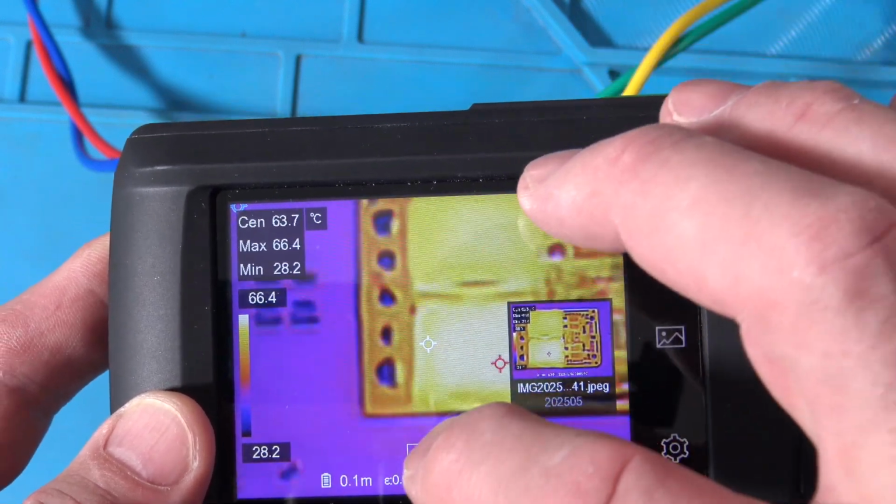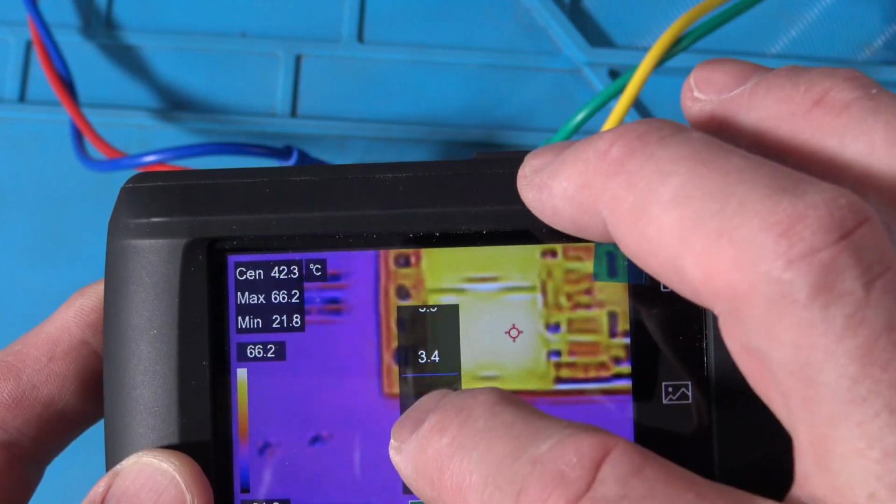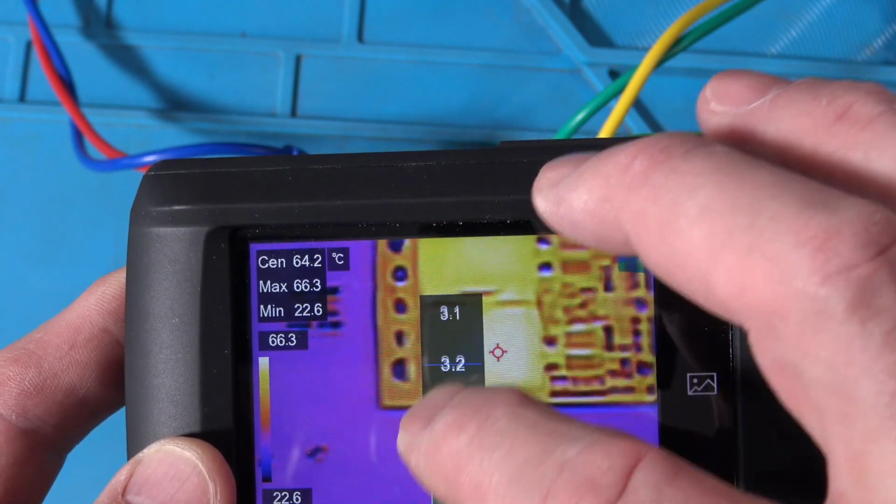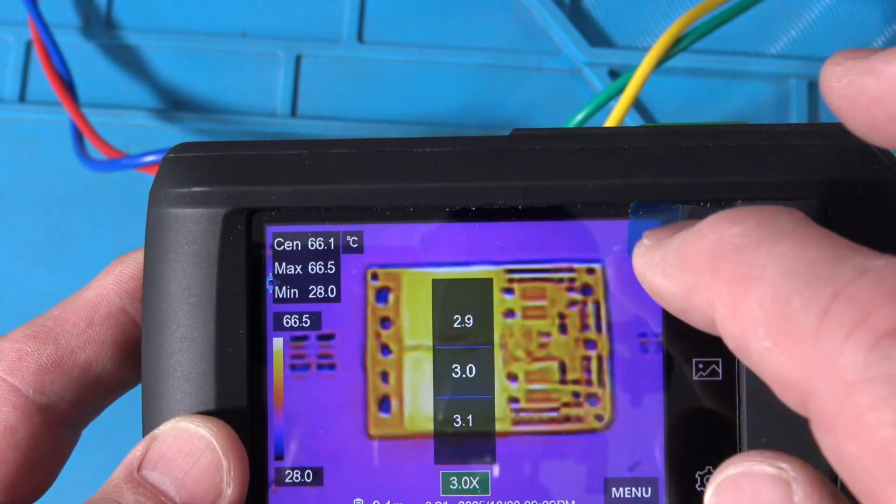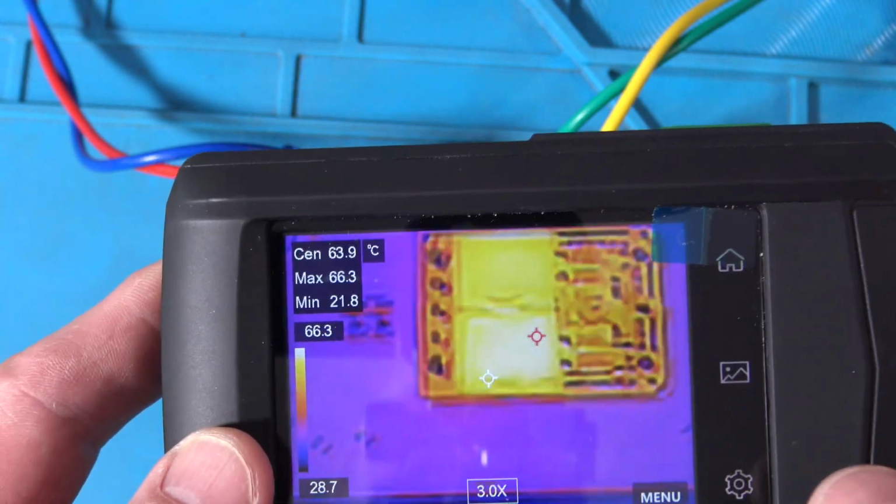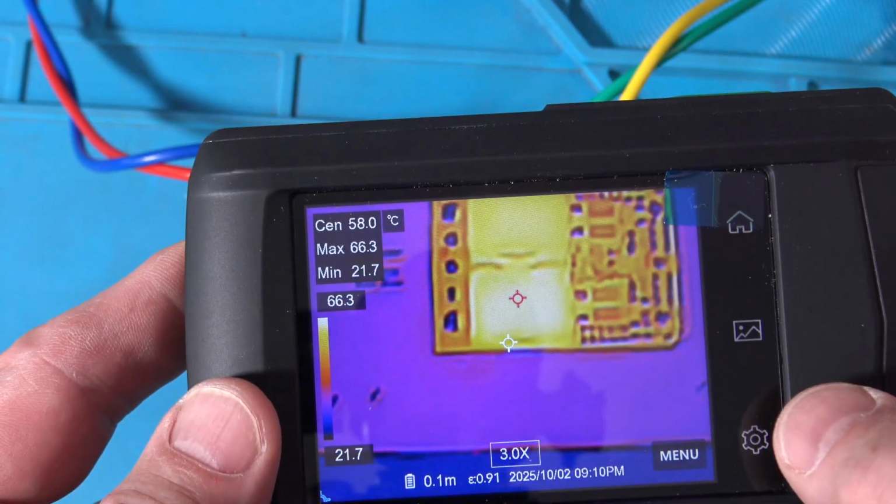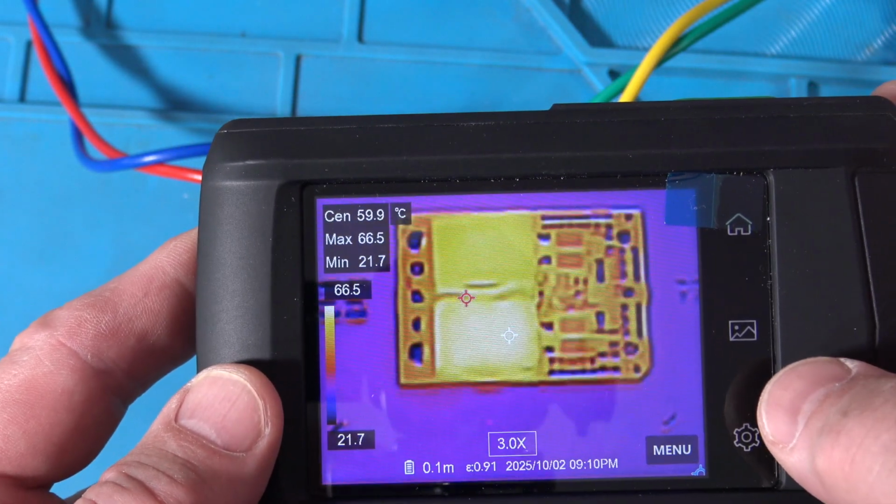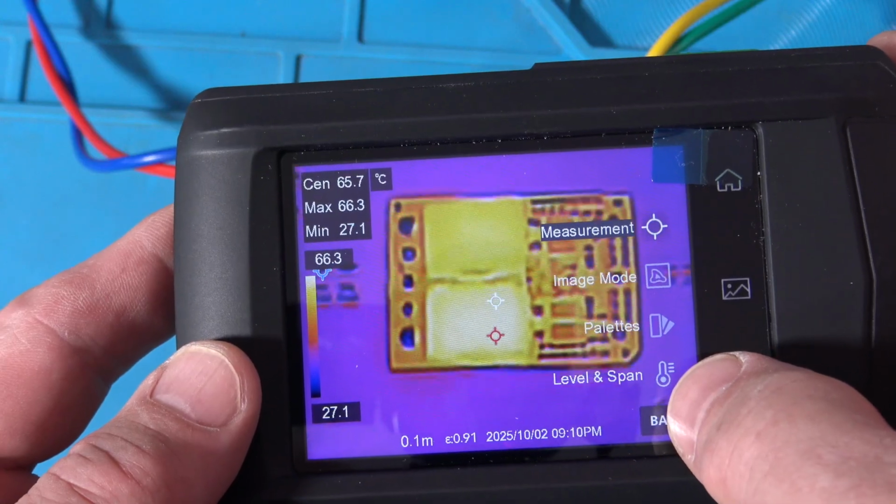Okay, so what I'm going to do is I'm going to go back to here, and I'm going to choose something a little bit less zoomed in. Maybe I'll go 3.0. So that way you can see that while I change these menus. Okay, so that's really cool. So you can zoom right from the screen that way, and then you can hit the menu button.